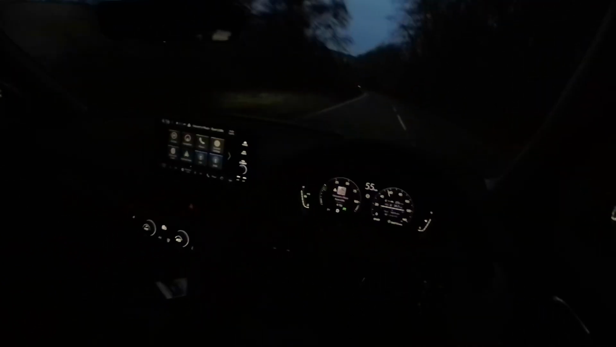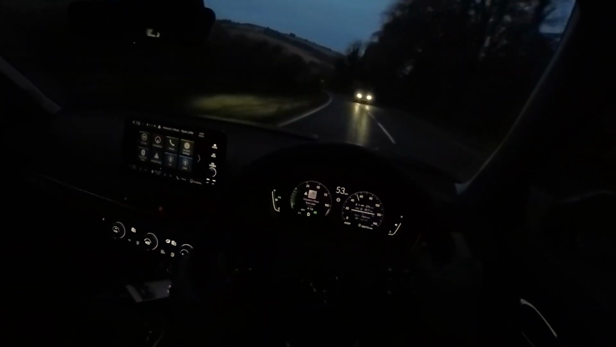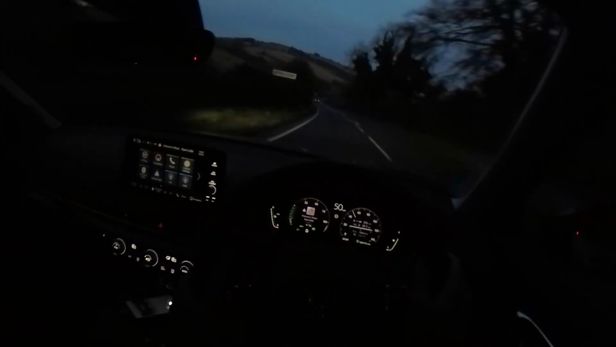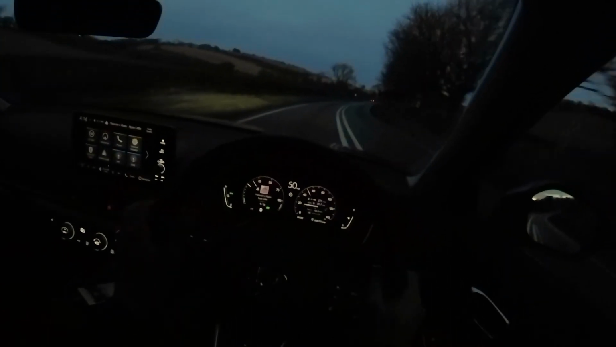The brakes perform well, and one thing I like about the Civic, and quite often you don't get it on hybrid cars, is that the brake pedal has a nice natural feedback to it. I find quite often with hybrids and of course EVs that the feedback through the pedal is quite numb. It doesn't really give you an idea of how much you need to modulate.